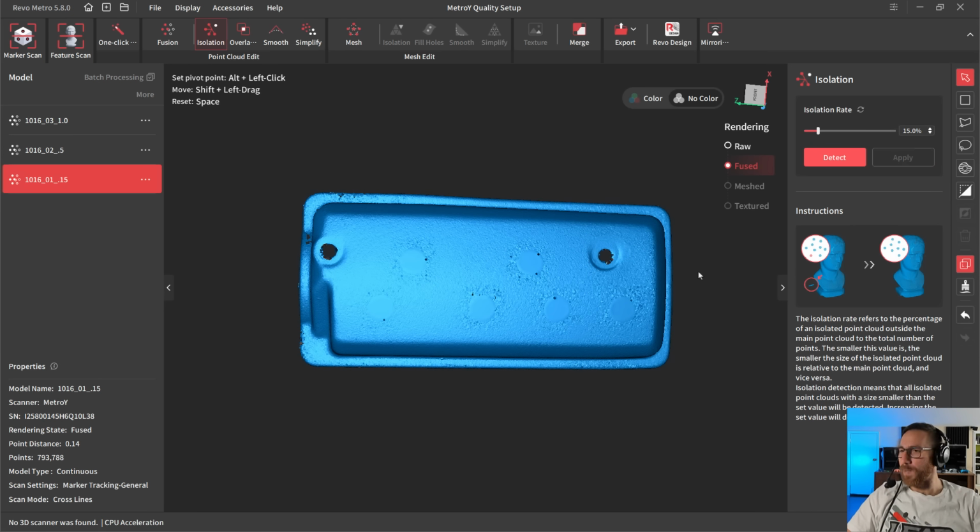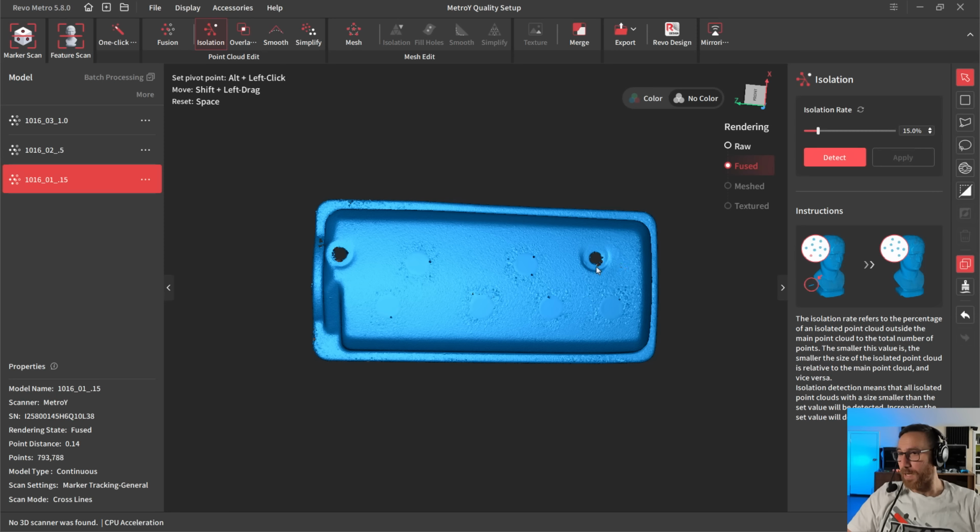Now, this doesn't always mean that it does it right, because you can now see we're missing some data here. So you can always undo. You can go back and maybe reduce this number if you felt like it was taking too much, do the detection again, and do the apply. Because I'm not really concerned with getting a perfect scan of this part, I'm not going to spend a ton of time here, but these are all the settings that we need to go through and understand.